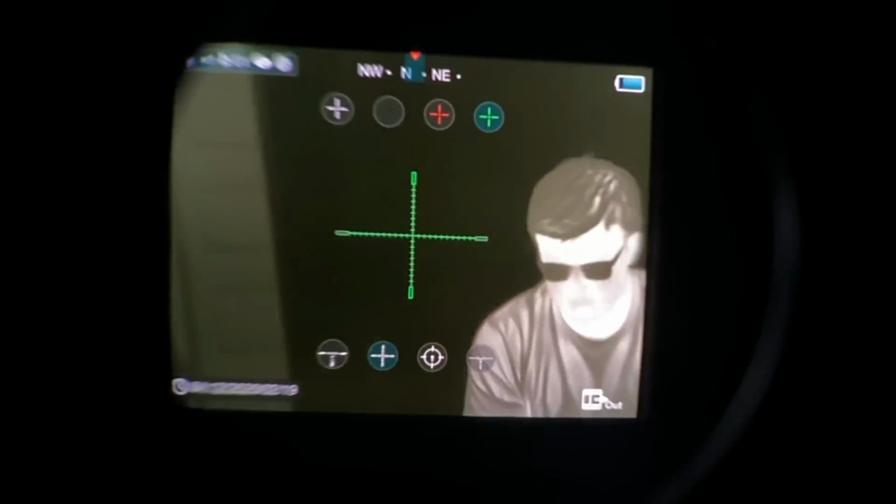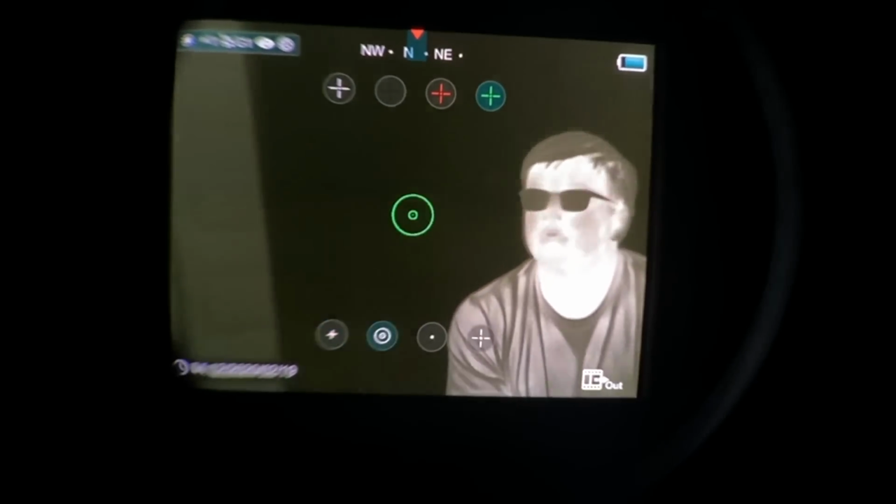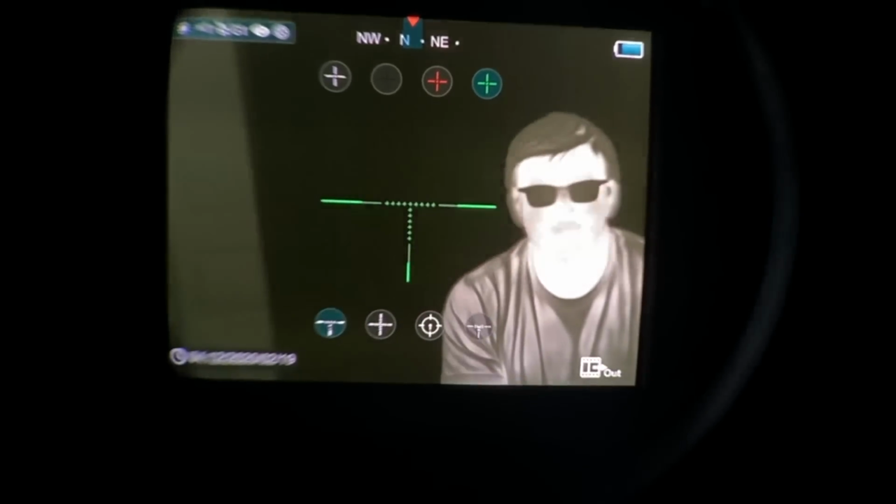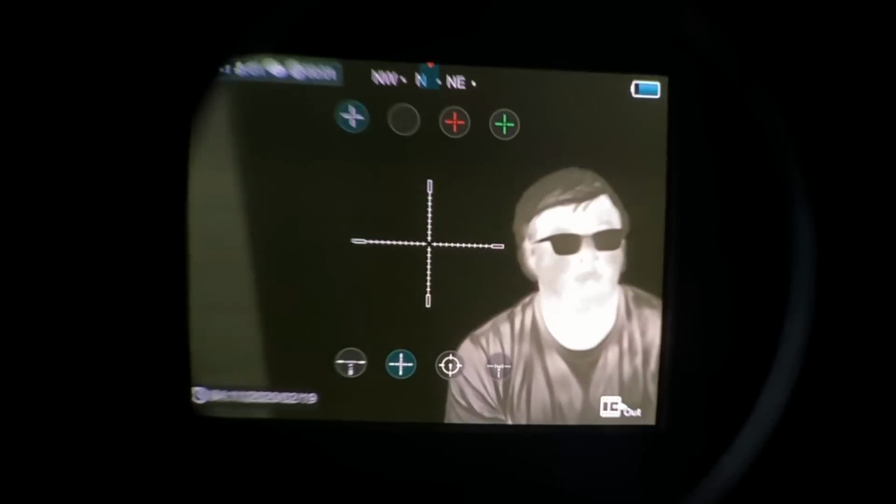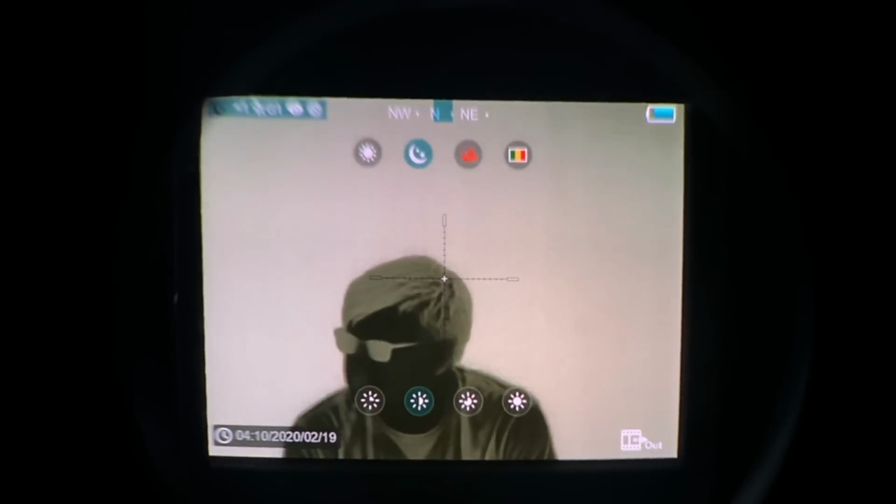Something that really stood out to me with this scope is how much you can customize to cater to what you want. We're going to go through all the manual controls in just a little bit, but even before then, talking about reticles, you have 8 different reticles. 3 of them are BDCs, bullet drop compensated reticles. And for all 8 reticles, you have 4 different colors to choose from, which is nice because you can dial it in to exactly the setting you have it on. Of course, there's white hot, black hot, red hot, and then there's the colored hot.